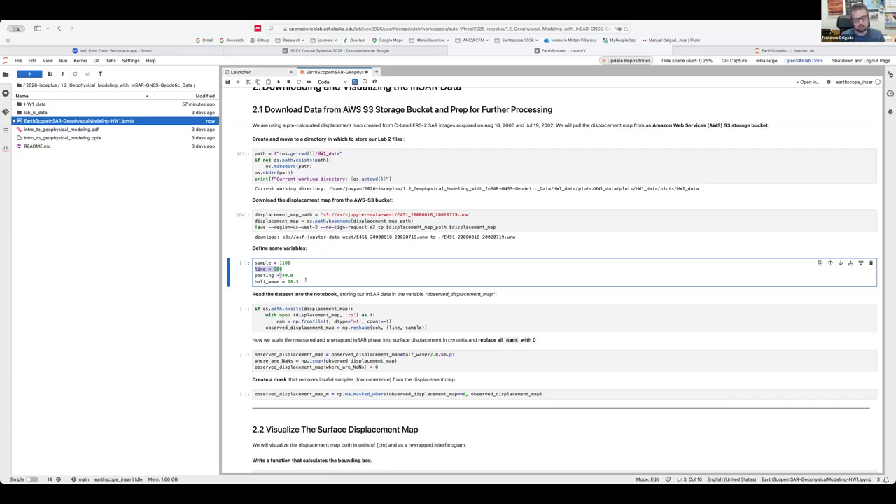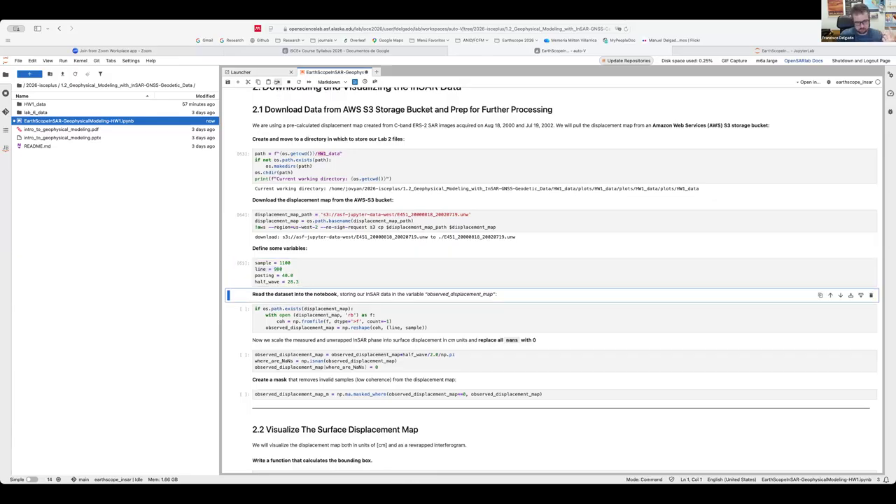The radar wavelengths are not exactly the same. For ERS, it is 5.6 centimeters. For Sentinel, it is 5.55 centimeters. So here we will make it simple and we will just work with half the radar wavelength, which is 28.3 millimeters. Here we will work with millimeters as units of distance. So now we will read the interferogram.